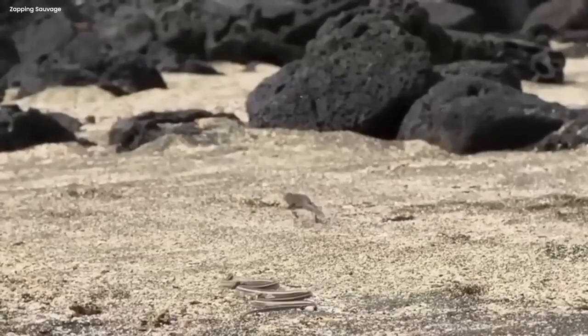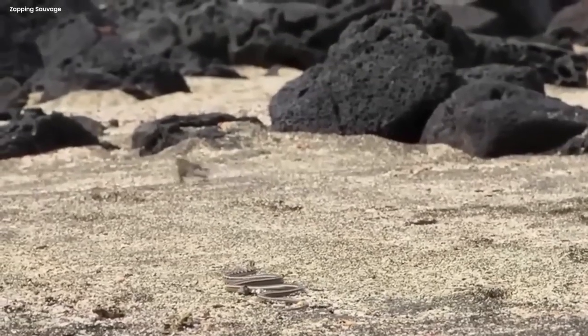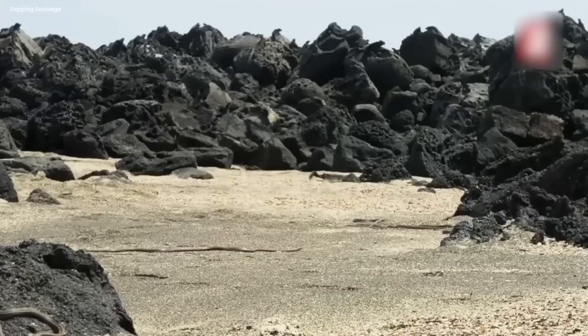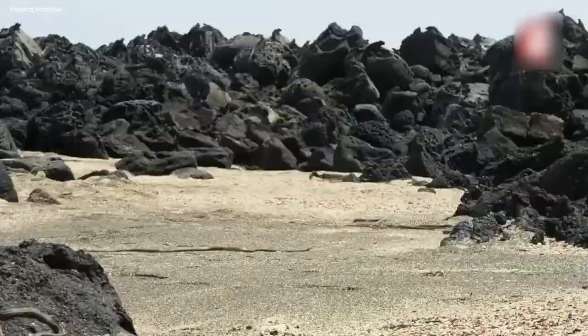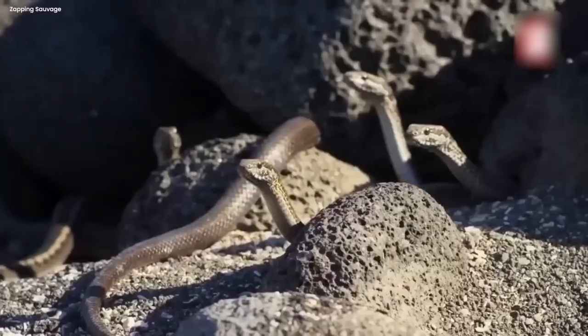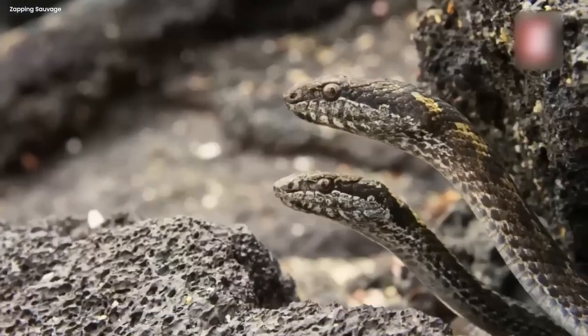Fear rushed through its small body, triggering its survival instincts. Suddenly, it sprinted through the rocks, confusing the snakes. They couldn't catch it, and their plans failed. But the tale wasn't over. The cunning snakes regrouped for another try.